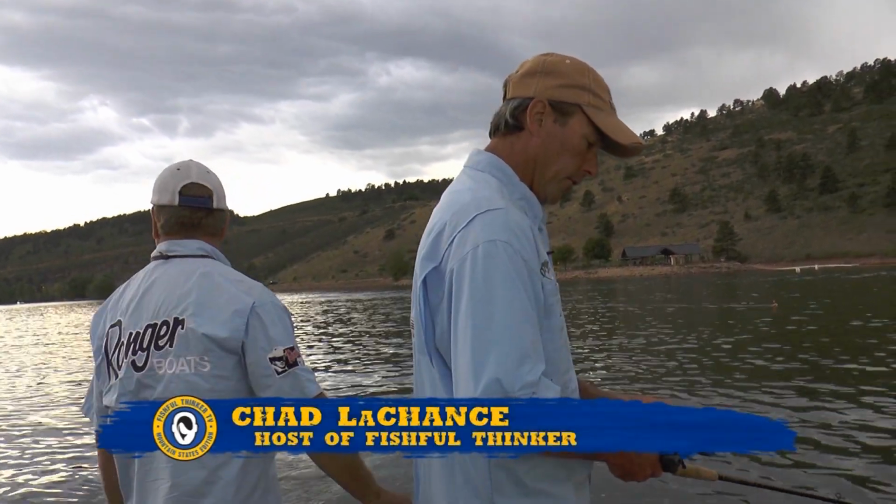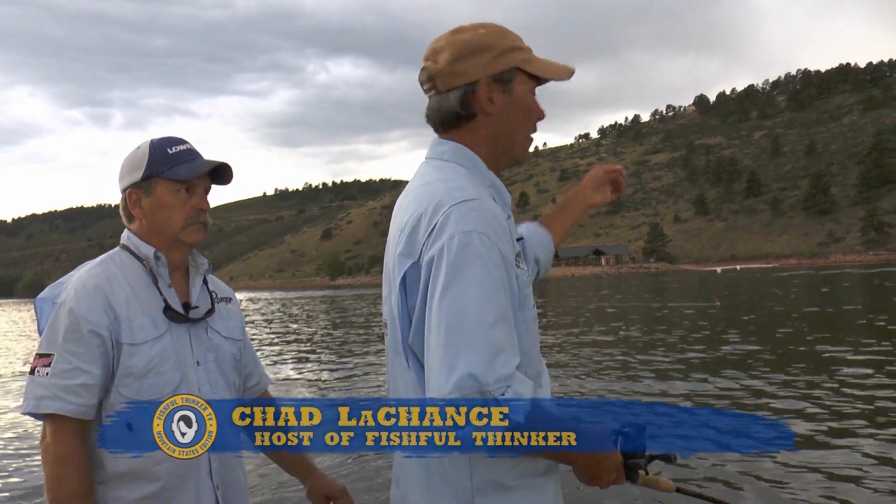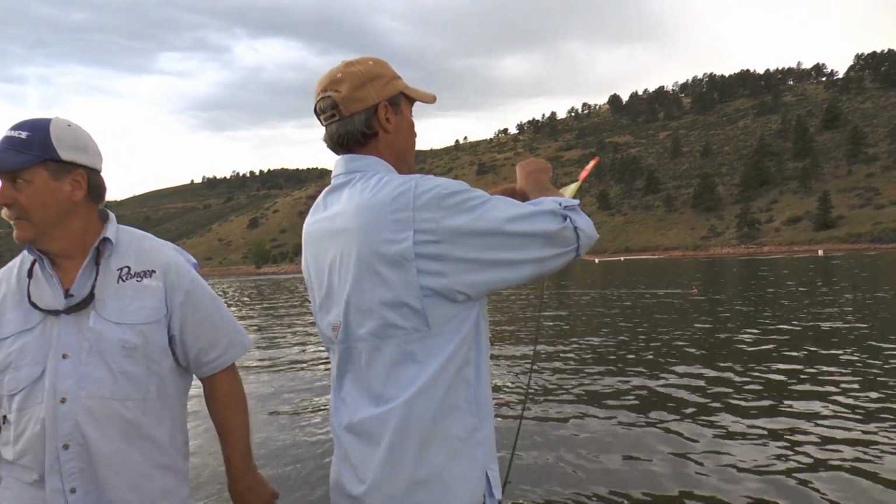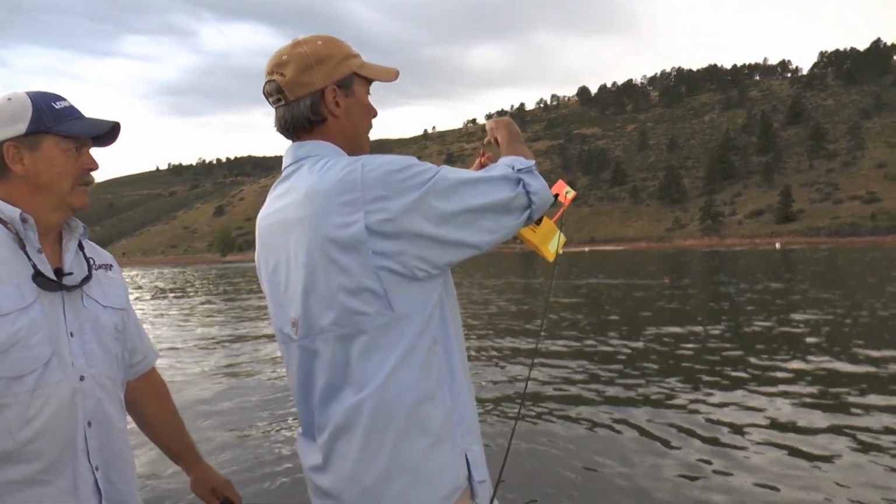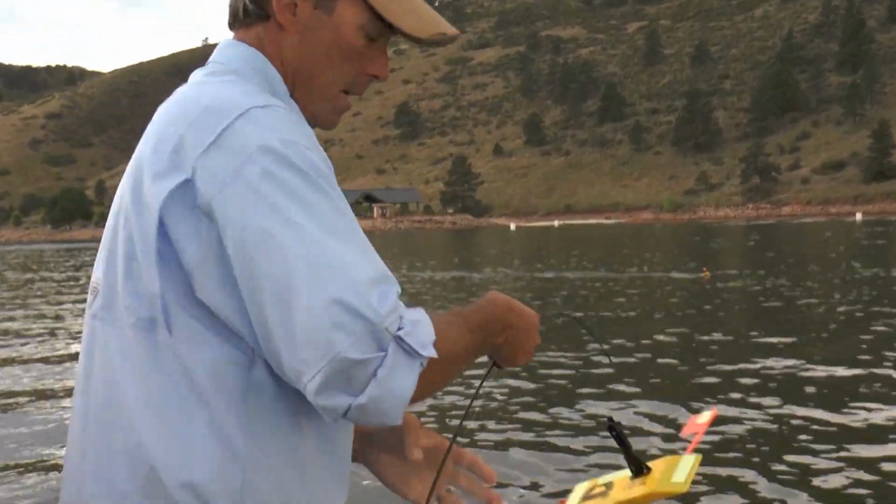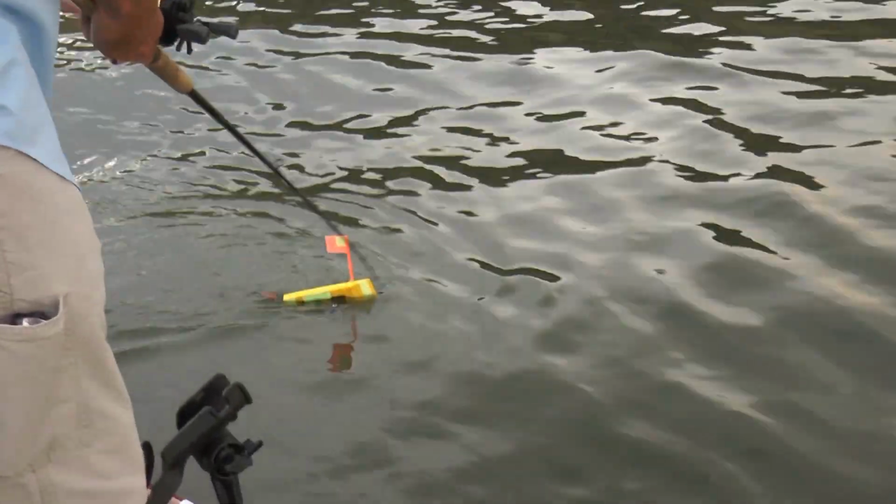And so when we get this to 65 feet, I'll lock it down, I'll add the planer board to it, and then we'll put it out and let it run just inside of that planer board. So then I'll put this in here and clamp it down right there. I'll put a little bit of slack in it so there's room for the flag to work, and I'll clamp it in there.